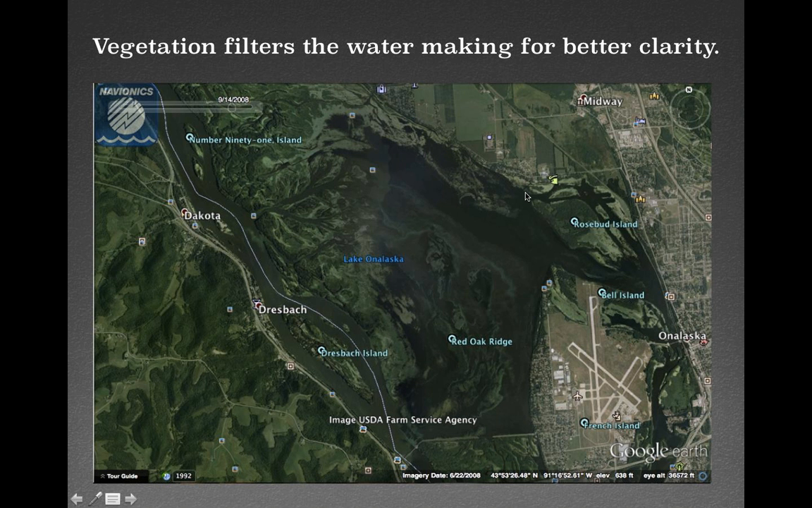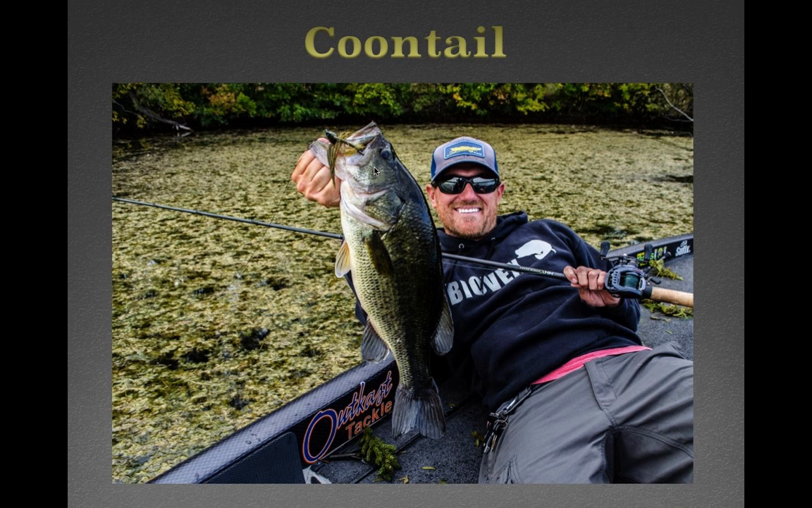So much of this stuff comes to looking at your Google Earth maps, your Navionics maps, and once you figure out an area that you want to fish, let's say here, then try to lean on that Navionics map, figure out a way to get back there.